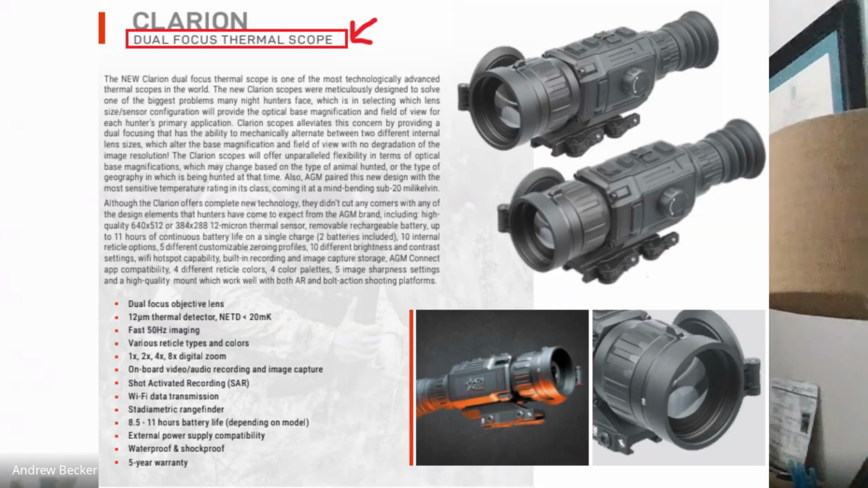Yeah, fantastic. Hey, let's step into your next scope. So next up, we're going to have the Clarion. It's a really cool unit. Not a lot of other items out there like that in the category. It's essentially a dual focus thermal scope.